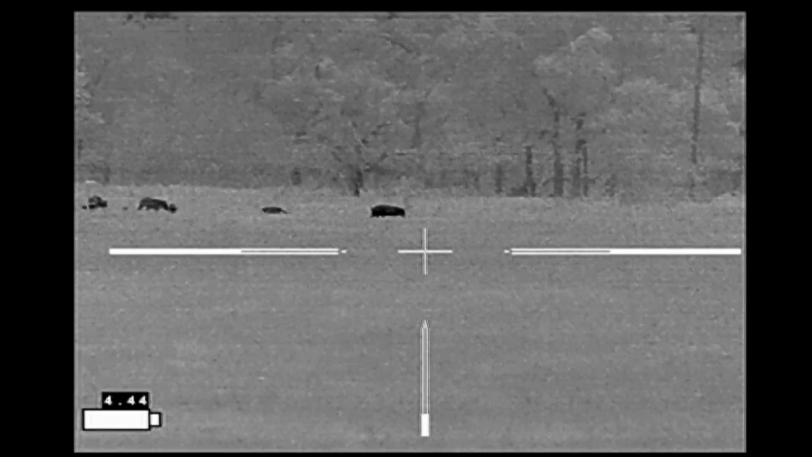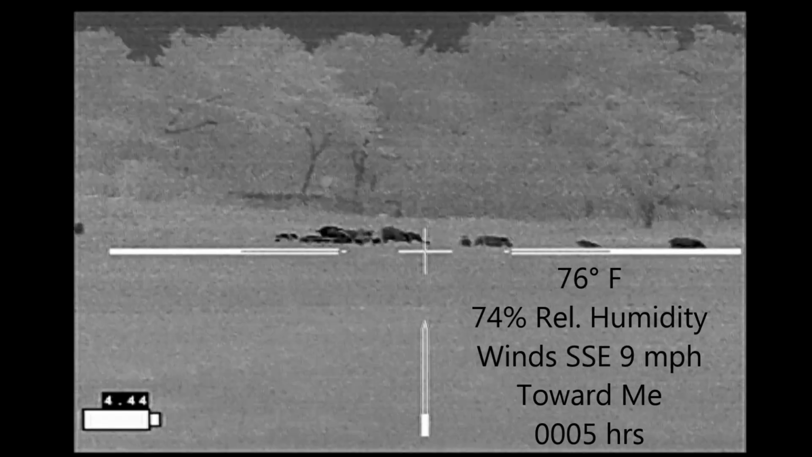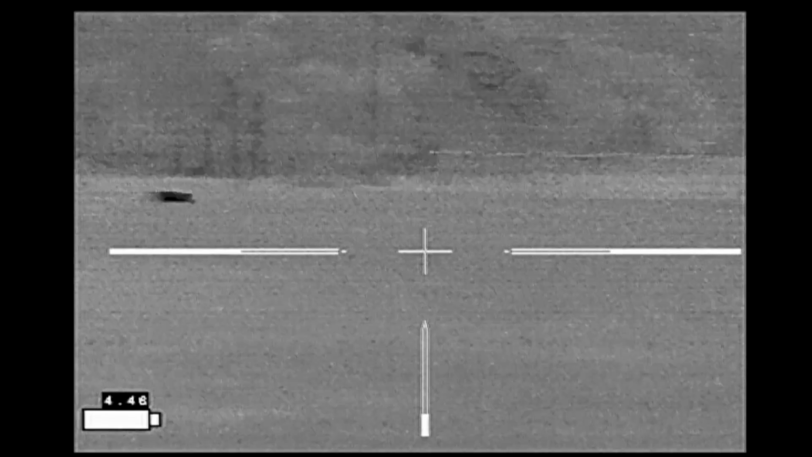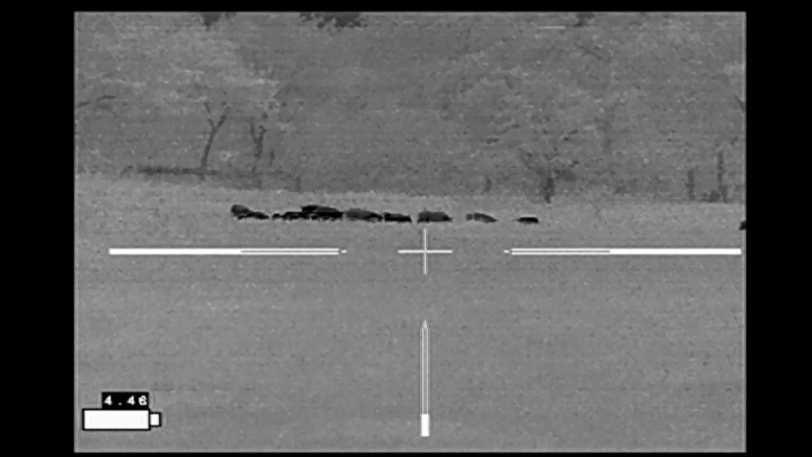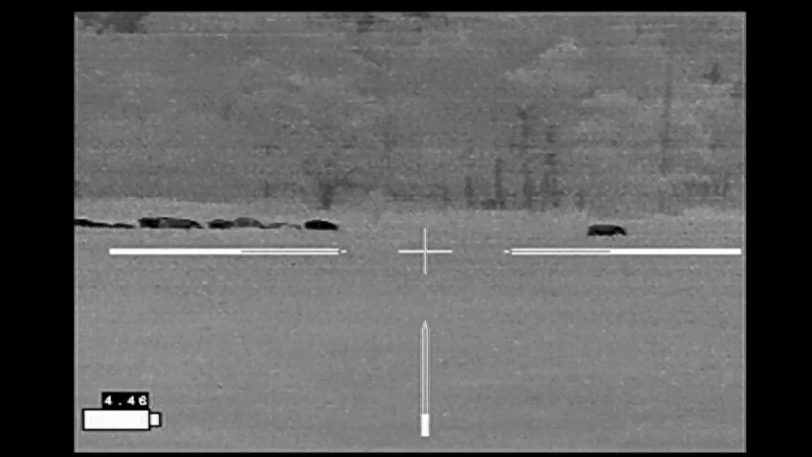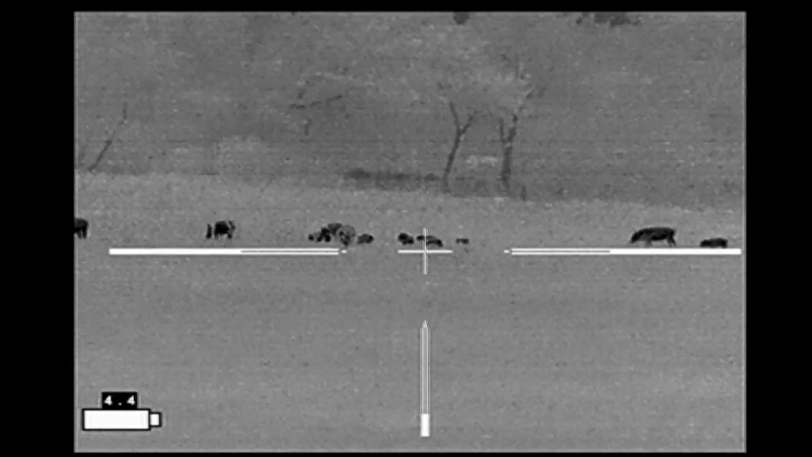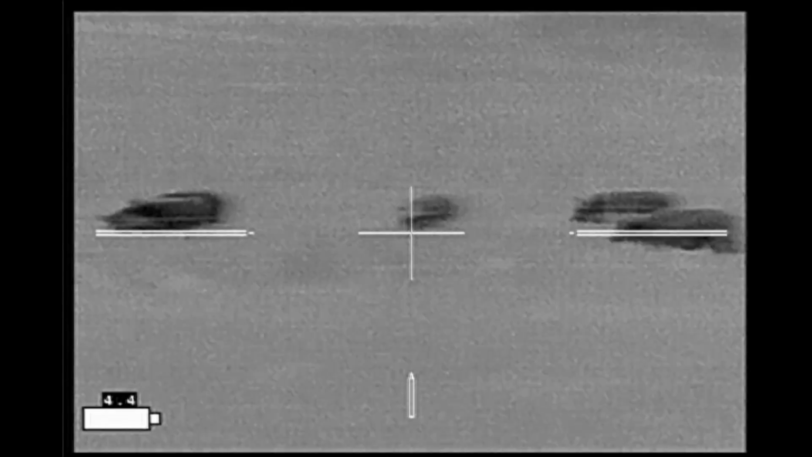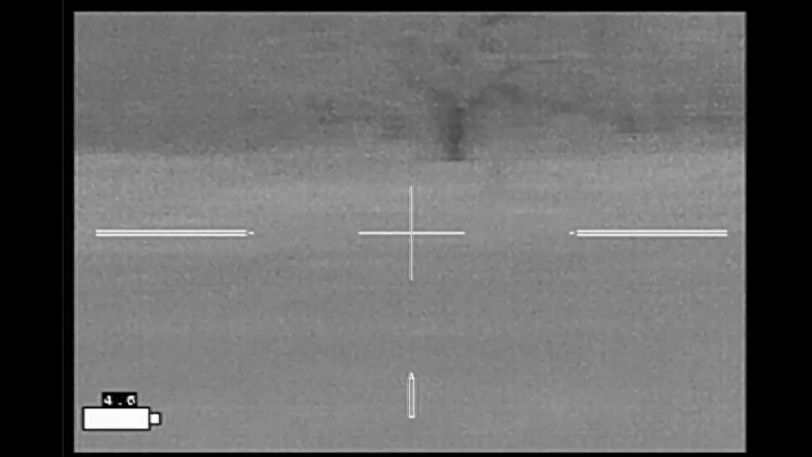I stopped by one more property on the way home, noticed these hogs out in the field. Unfortunately, at the time that I saw them, they were moving to the west, and they would soon be off the property. So at this point I decided I'd probably need to go ahead and move up, which is what I've done here, and by the time I moved up and got back on the sticks, the hogs were moving back to the east and actually coming towards me.